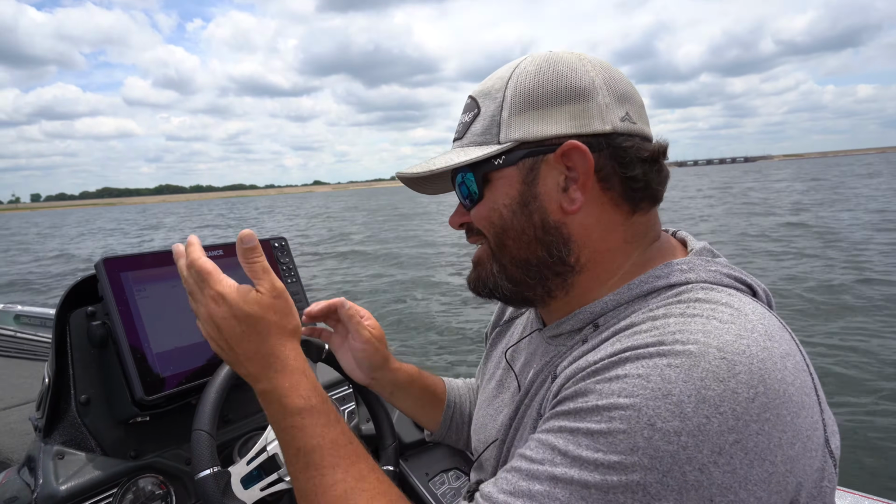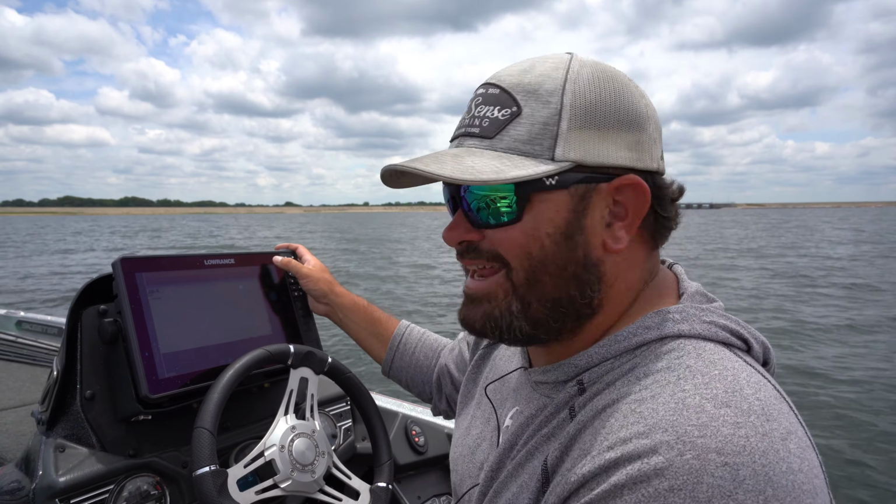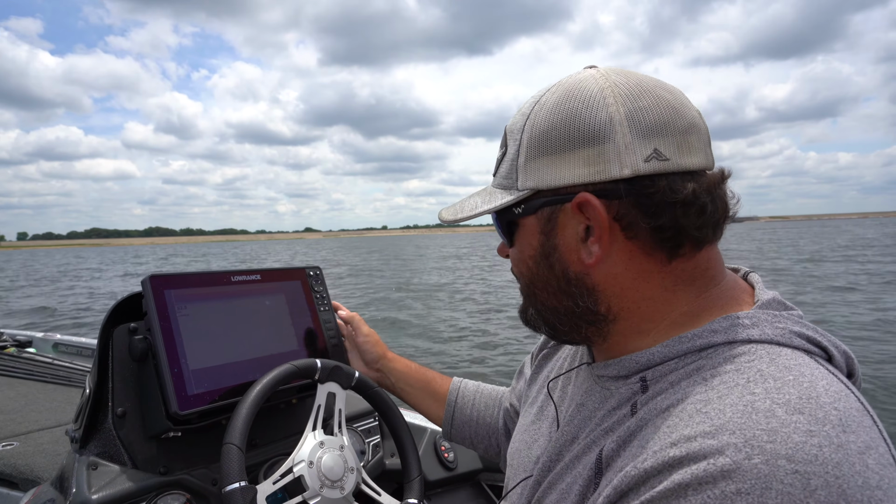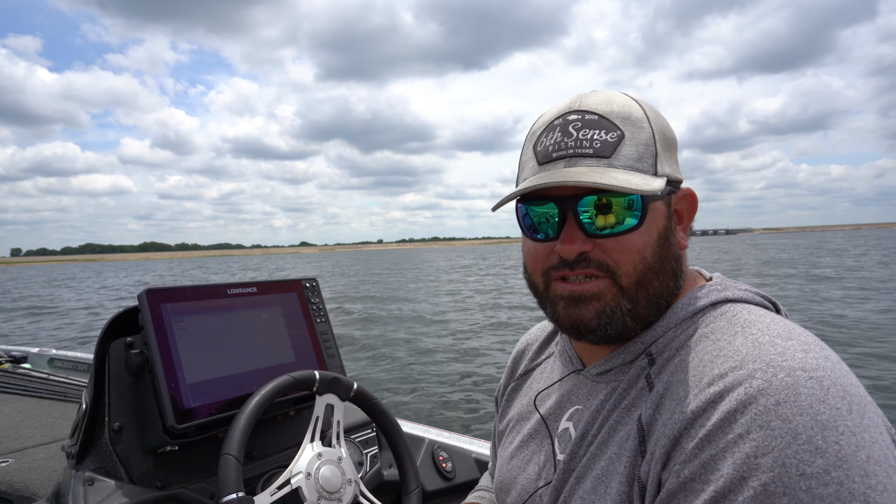That's higher than I've ran on any other unit for whatever reason, and this is the second or third HDS Live I've had in a row. But for whatever reason, this one, I need the color line a little bit higher to see things the way that I want to see them. It may be a new transducer Lowrance came out with, I'm not sure, but that's what I'm running mine at, 82%. Advanced settings, not a whole lot going on here, mainly noise rejection and surface clarity.